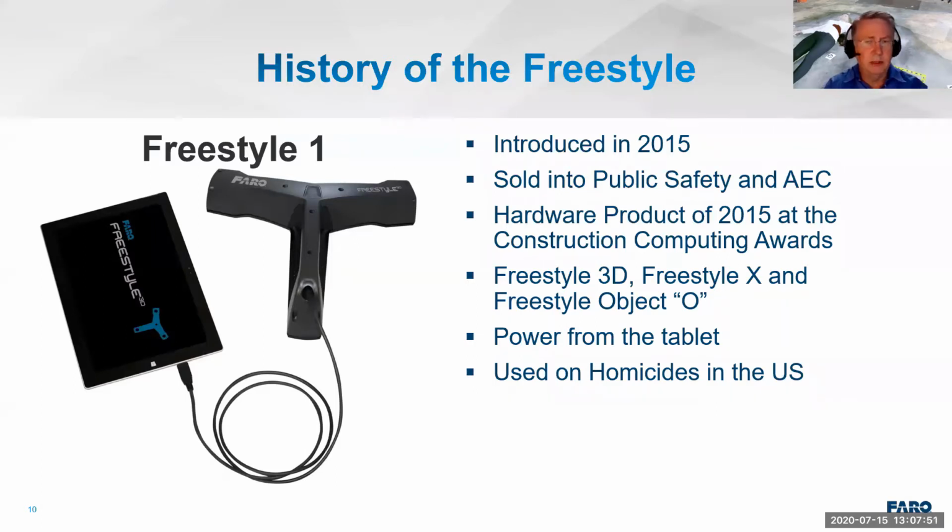Power was pulled directly from the tablet that you held in one hand, depending whether you were right-handed or left-handed. So you had the tablet in one hand, and then you had the Freestyle in the other. It was used in a fair number of homicides in the US. I think I probably used it on at least 3 or 4 cases, and then I knew other agencies that had used them as well.